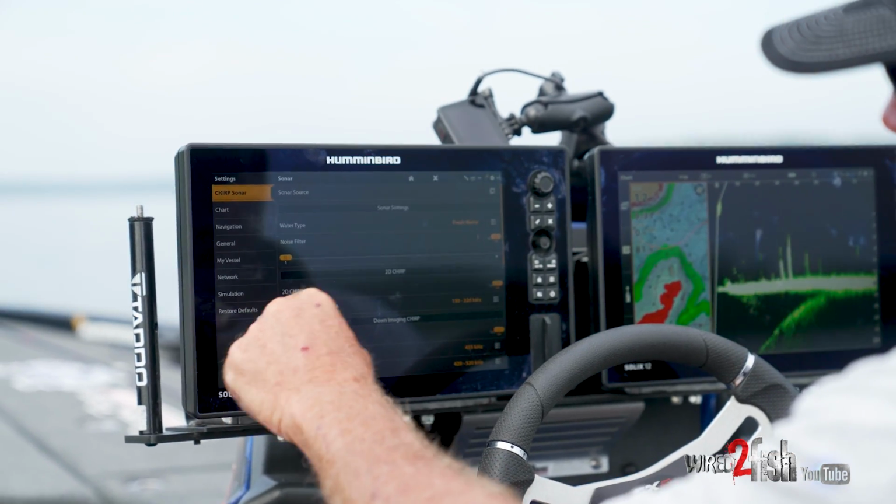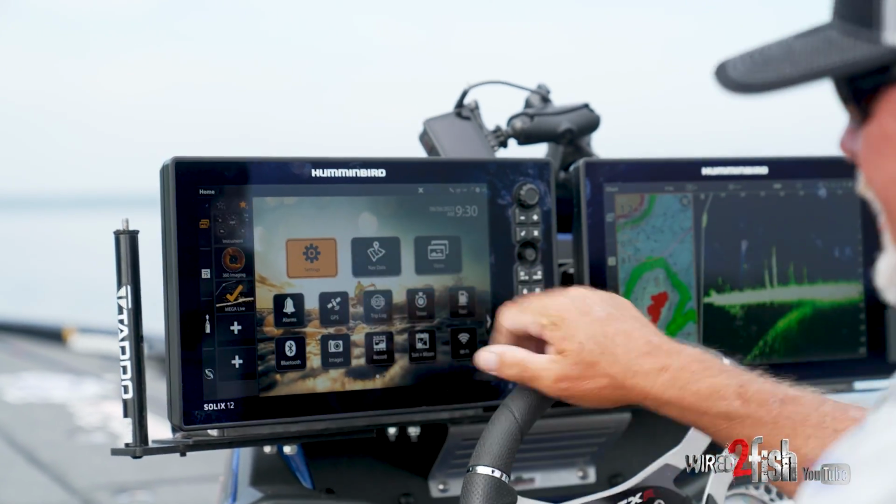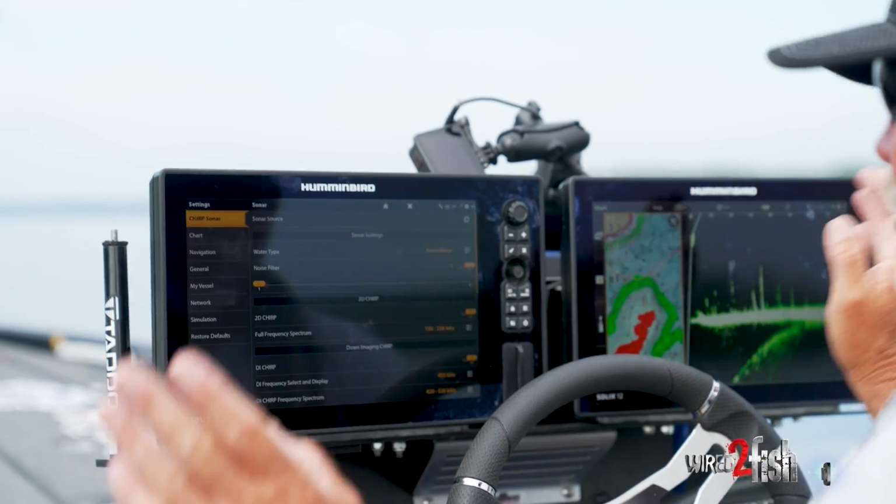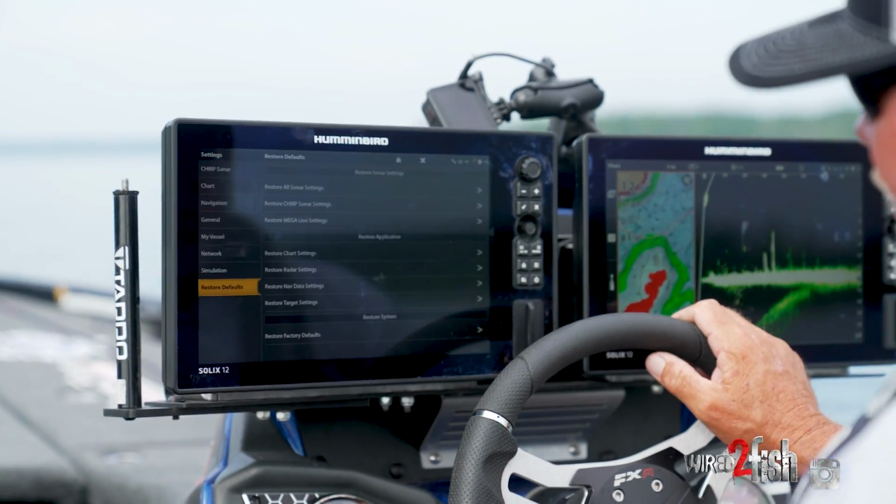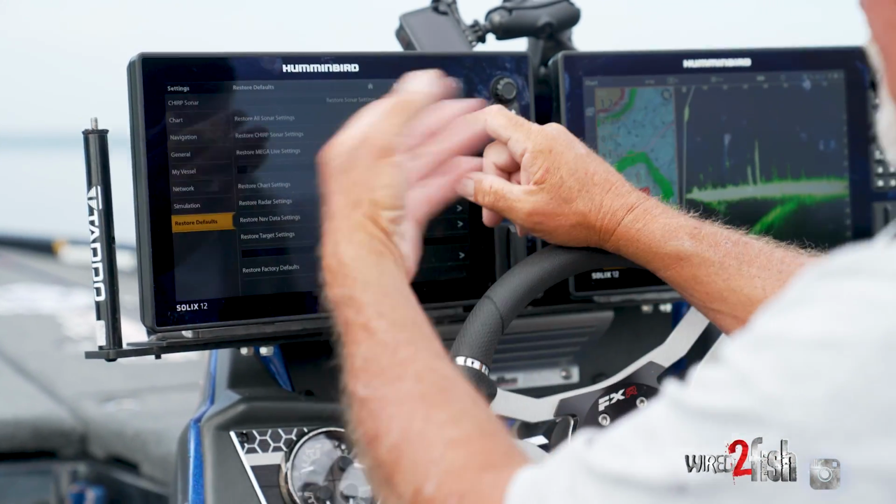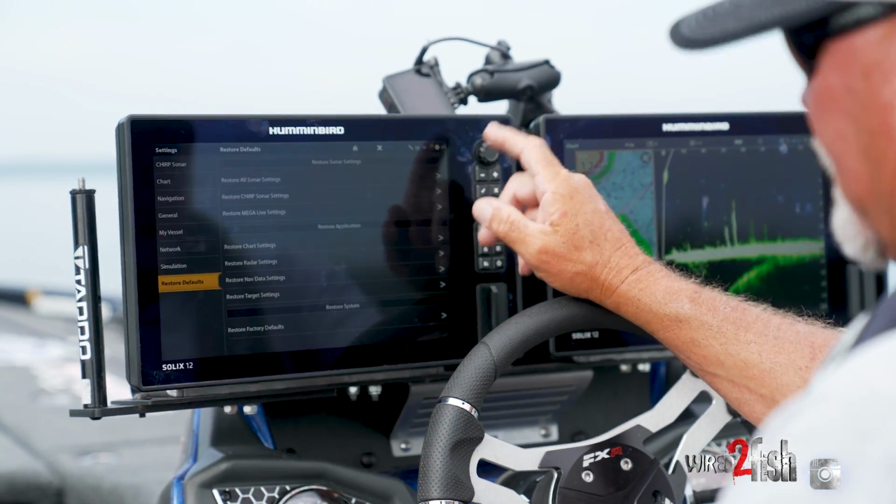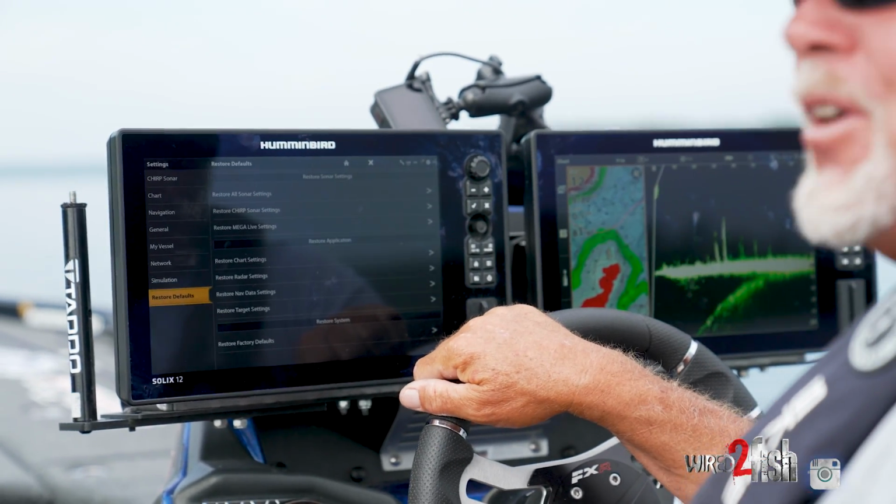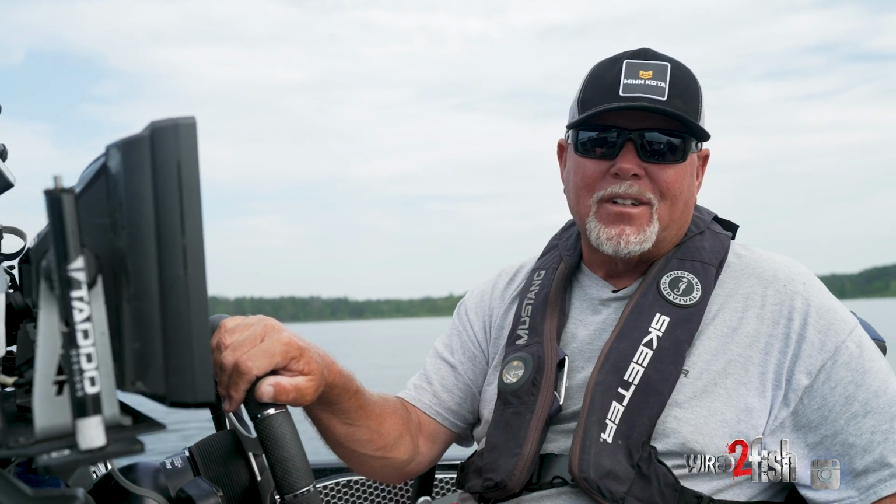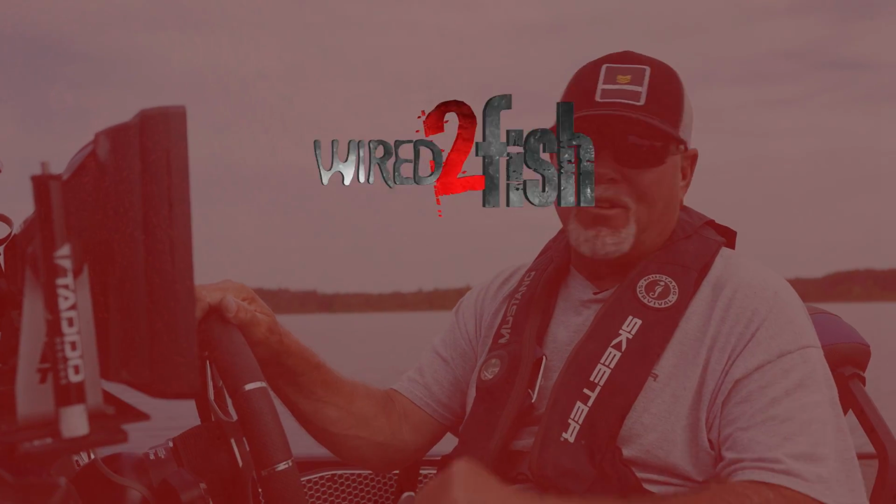When you press home screen and go to settings, I'll do it again. You're on the home screen, settings. If you've got everything out of whack, there's that restore defaults button right there. If you think you've jacked up your sonar settings, restore them. If you think you've jacked up your live settings, restore them. If you've got the whole thing out of whack, hit restore factory defaults. It doesn't get any easier. Don't be afraid of them, use them, and you will absolutely spend more enjoyable days on the water than you ever have in your whole life.